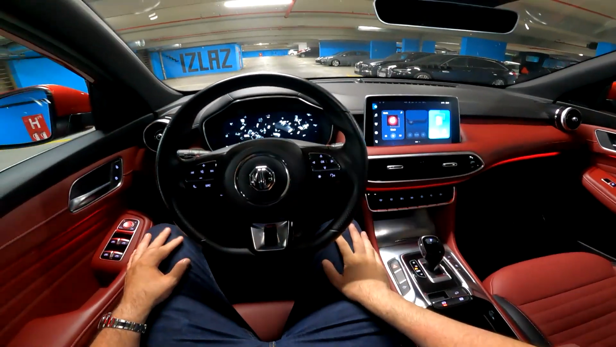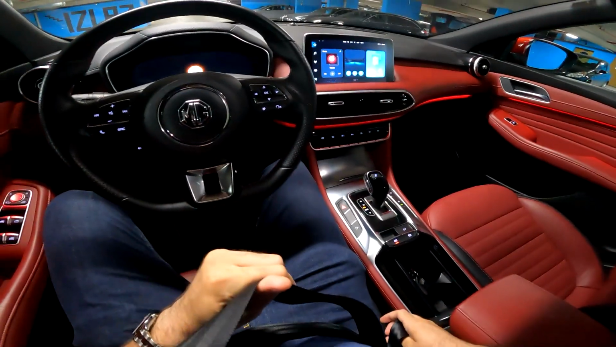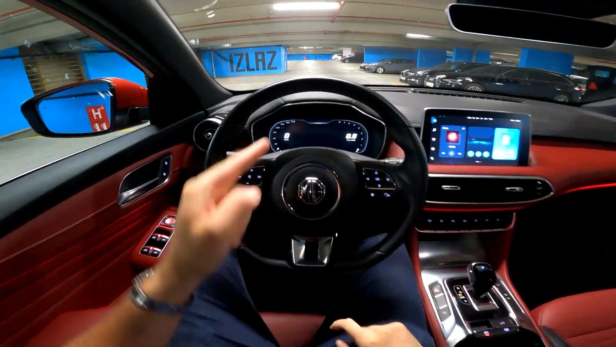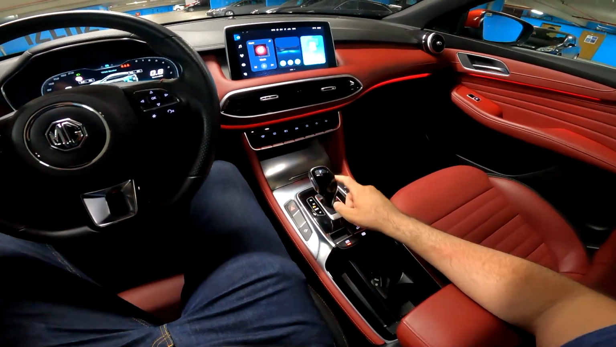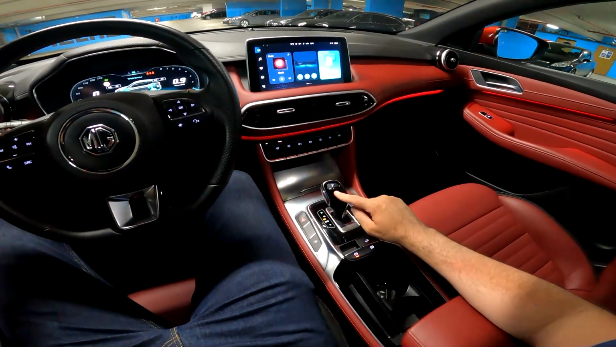Press the start engine button, comes to life. And this is the lovely view in front of us. 12.3-inch digital cockpit and the main touchscreen. This is the gear selector, gear lever for the 7-speed DCT automatic transmission.